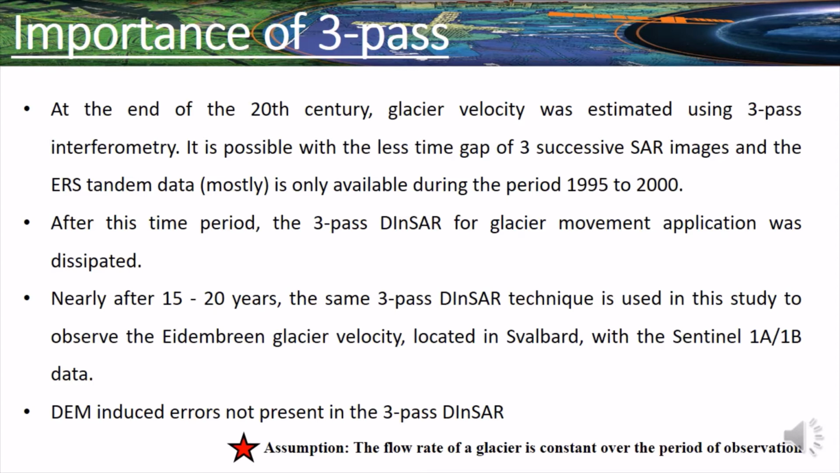In 2-pass differential SAR interferometry, we need two SAR images and an external DEM. But in 3-pass differential interferometry, it doesn't require any external DEM. Instead, we have to take three SAR images. From these three SAR images, we can generate one double difference interferogram. It will contain the topography information. But the important assumption for using 3-pass is that the flow rate of a glacier is constant over the period of observation. That means if I am taking three SAR images, the per day velocity should be the same in the time gap.